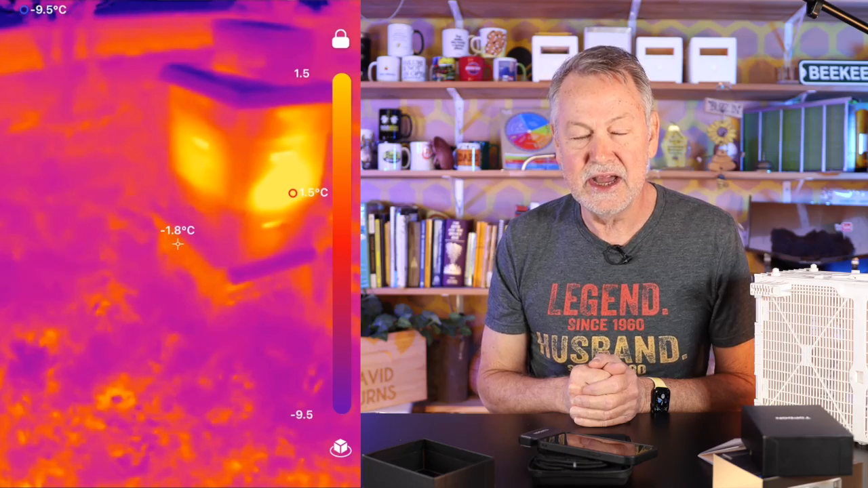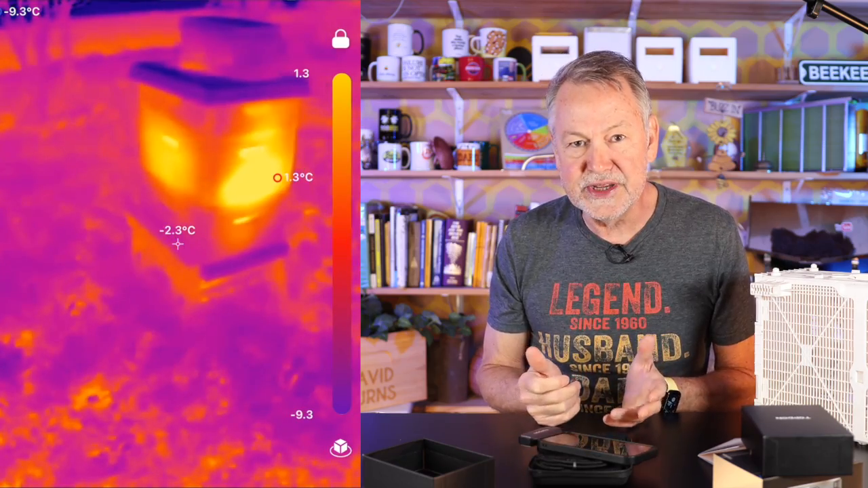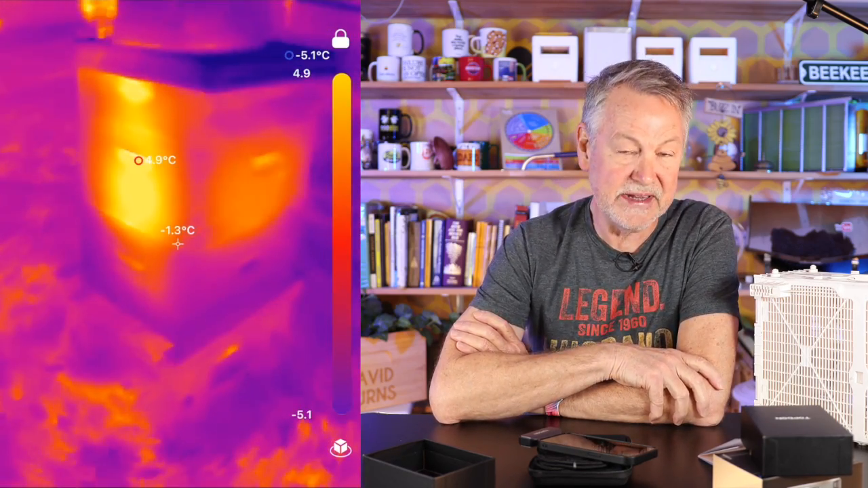Now, just to show you a couple more hives and what it looks like, I found it interesting what the bees are doing. And one of the things that I noticed is that there is a lot of heat that can be detected through the handles of the hive. Now, that doesn't really mean there's a huge heat loss there, although it could mean that. It just means that